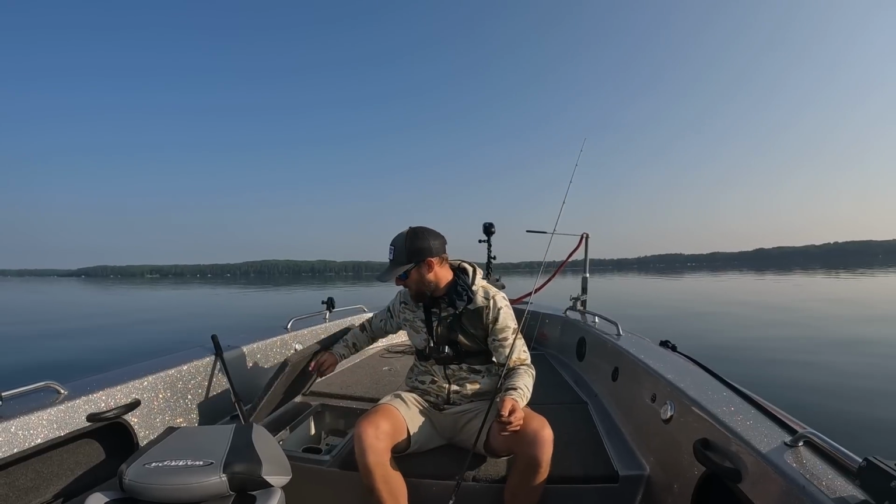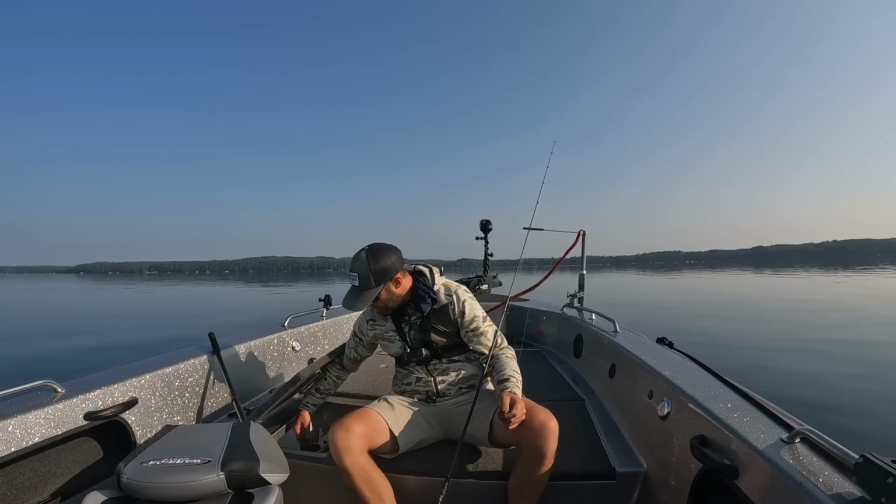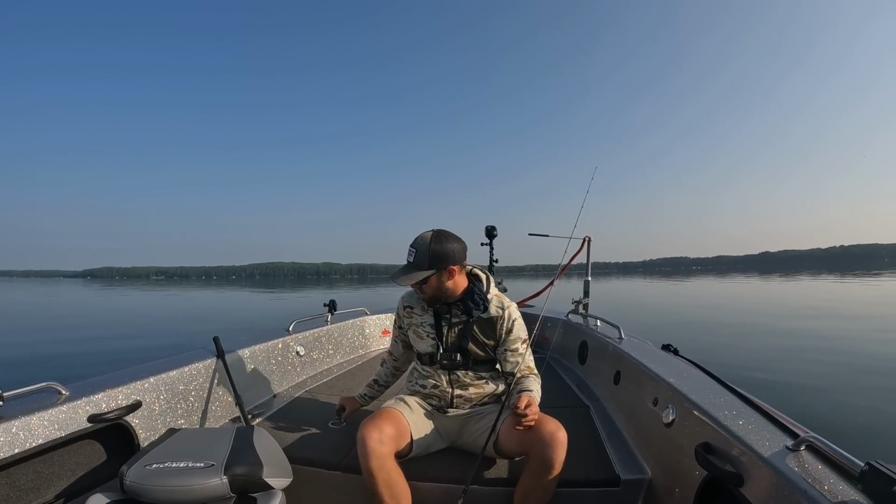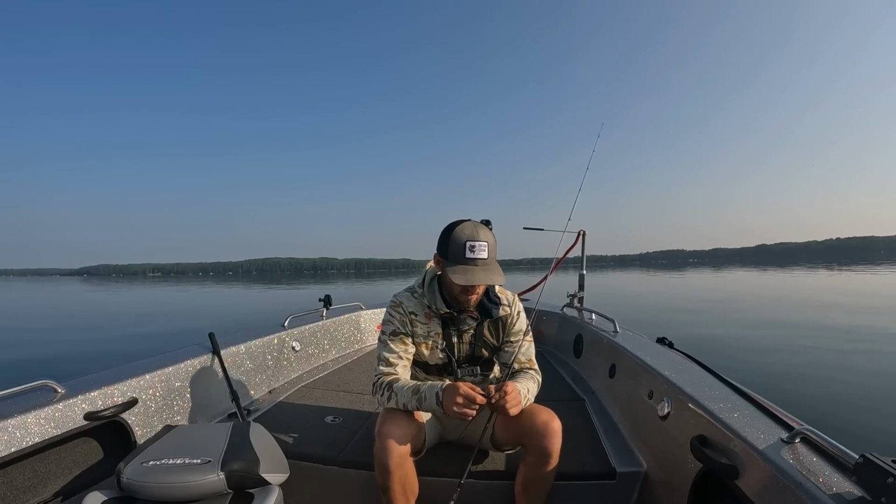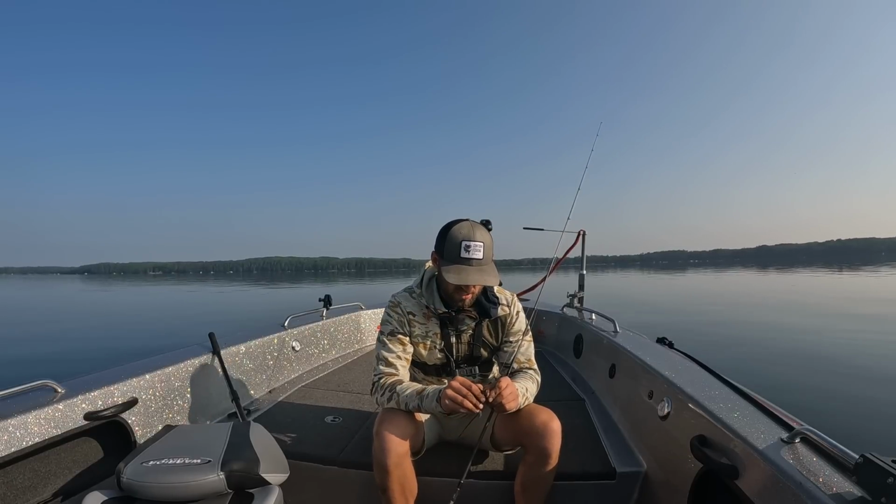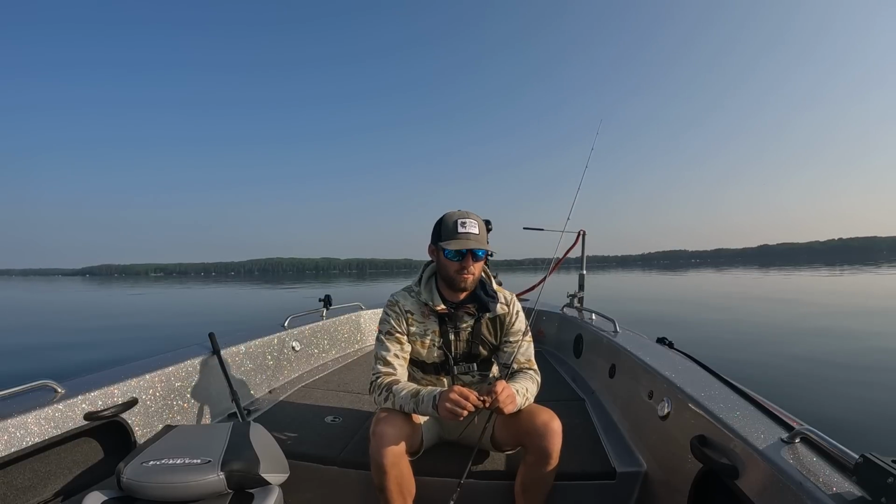Or maybe it's something like going to a live bait a lot of times. I'm sure we could catch a few on the crawler today, or the Uncle Josh pork crawler, which normally I do pretty good on, especially if we have some wind. But today it might be fishing the half a night crawler. So all of those little things are ultimately what makes a difference on pressured systems.